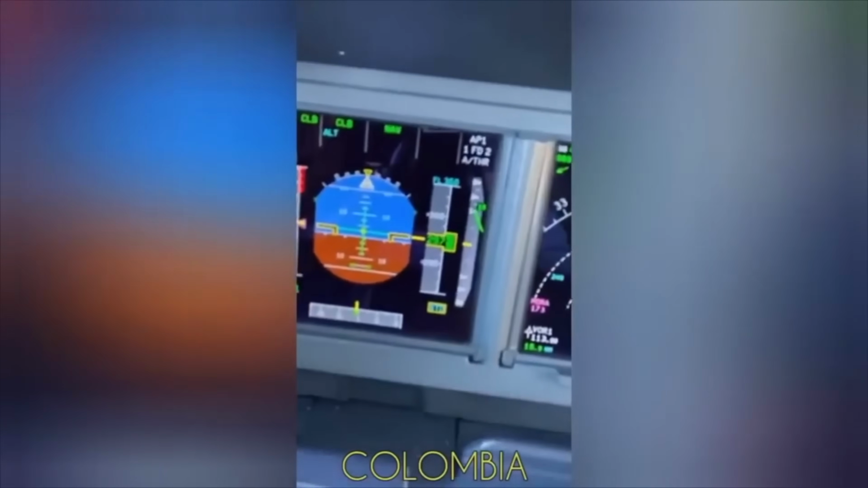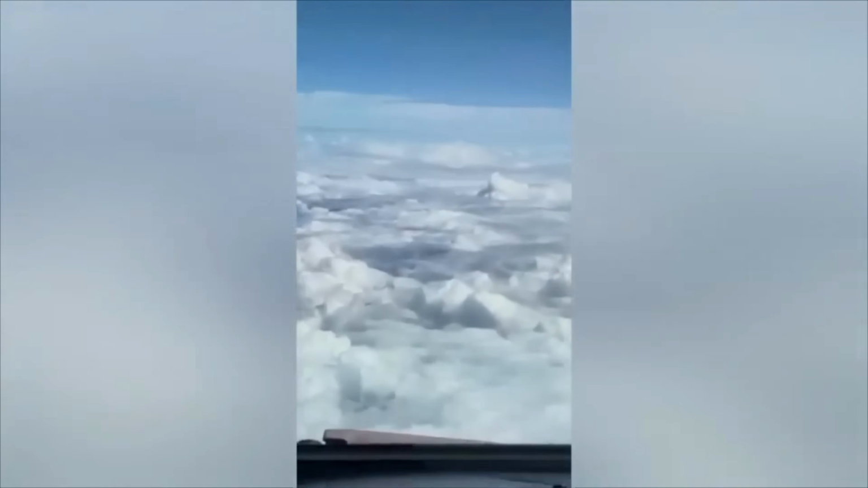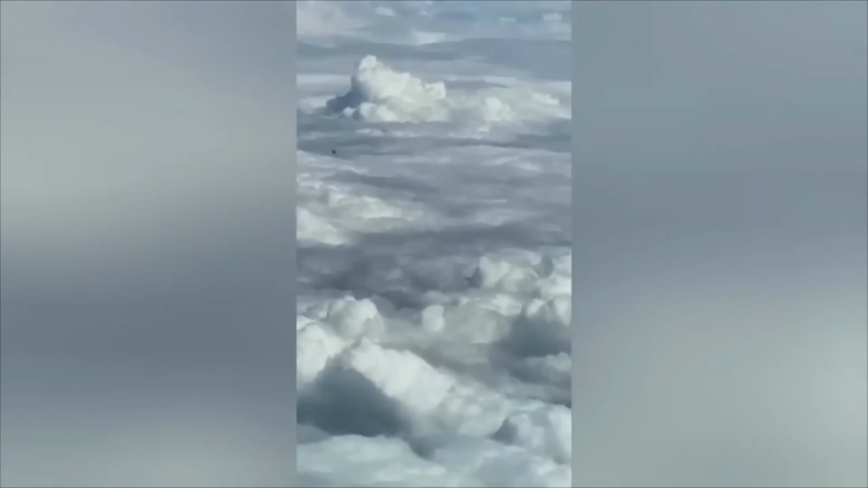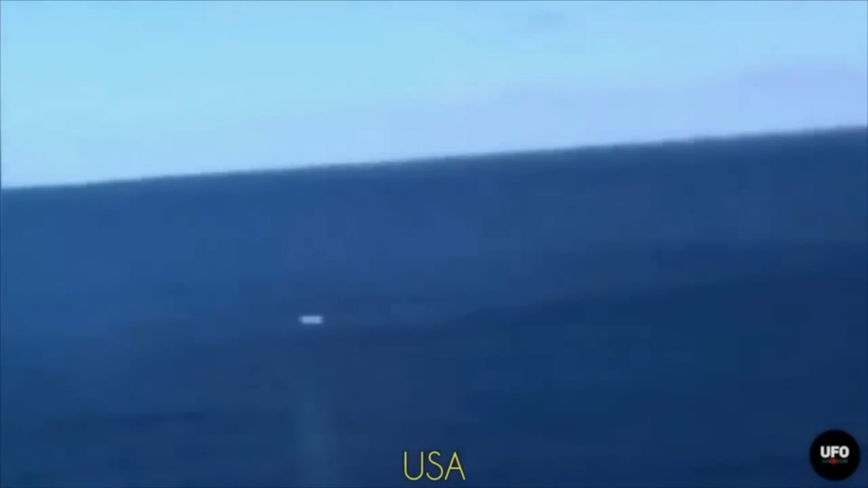Enjoy. Y'all, we're back with some of the clearest UFO sightings ever, starting with one in Colombia. Now, I love this video because it's filmed by a pilot in a cockpit, and I feel that they are less likely to fake it or even want to fake this, as it's more for safety regulations for them to fly. And in this video, you can see what looks like a sphere or even a cube within a sphere, because it did seem to have points.